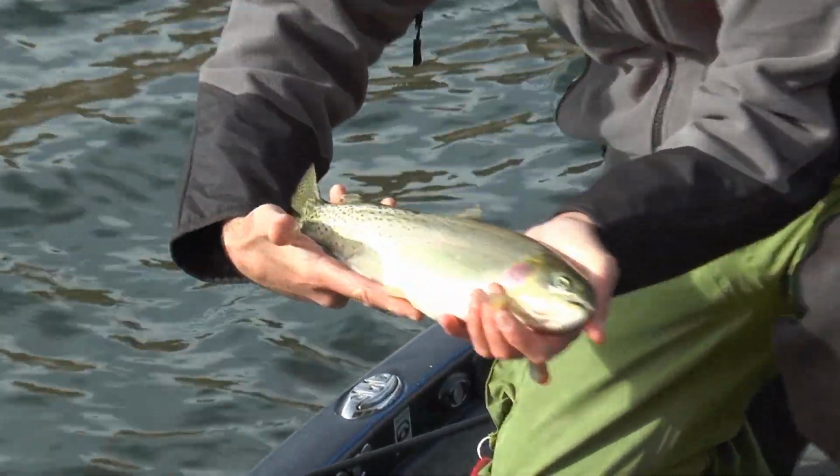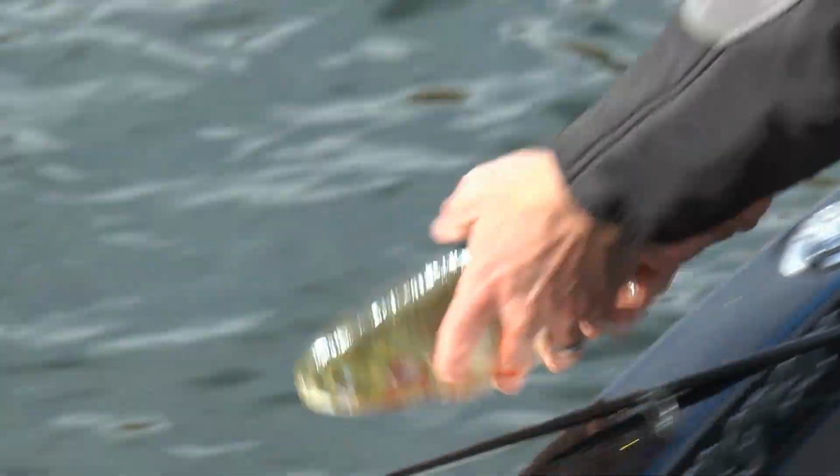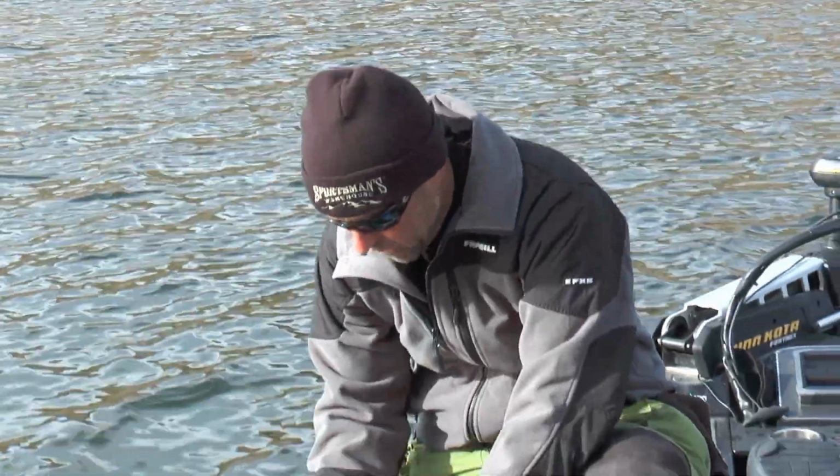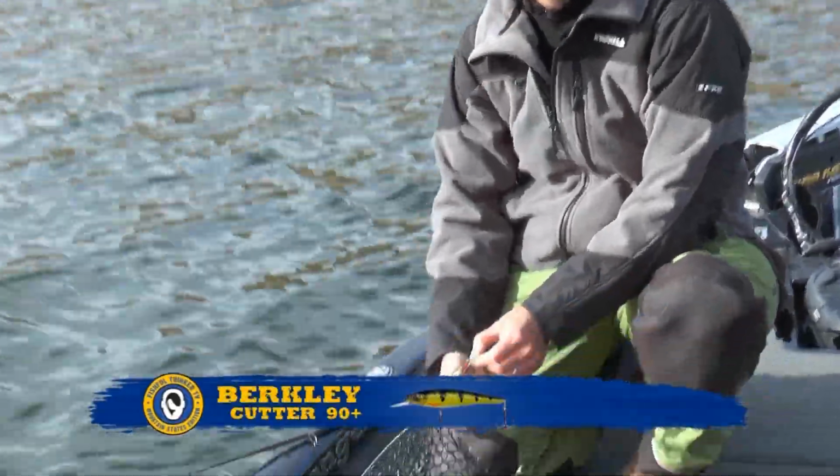Little tiny guy, truthfully, for this lake and what we're looking for. This is a baby little one, and we're gonna get him put back here. But you know, this little Cutter 90 is all wrapped up in the net because of that fish. But you can see the little Cutter 90 chrome jerkbait right there.